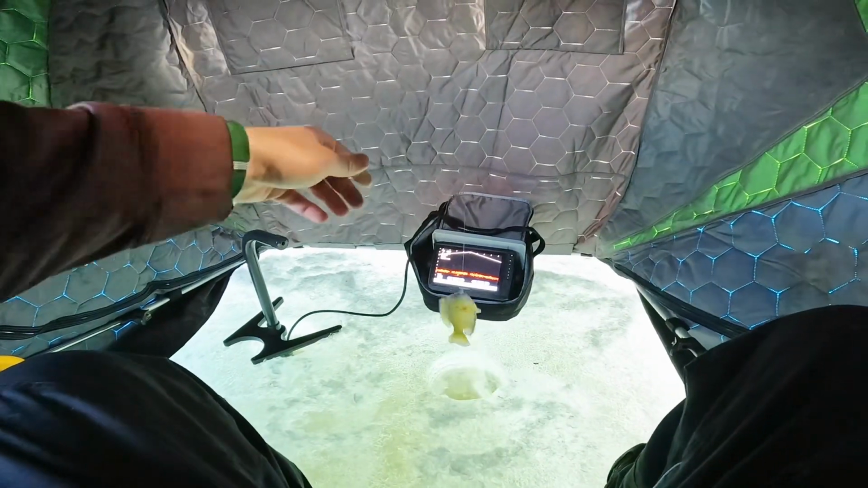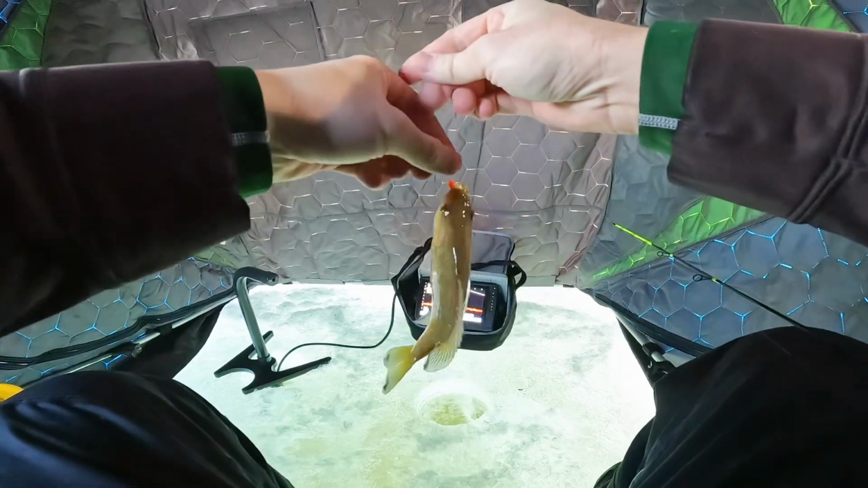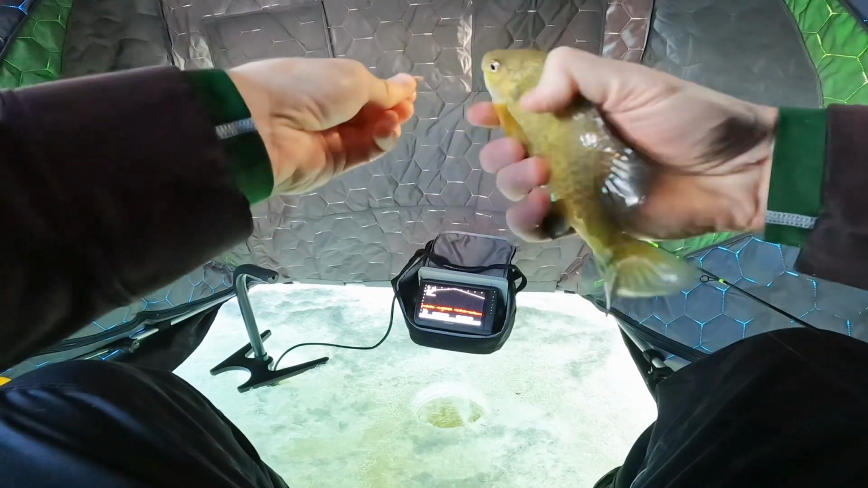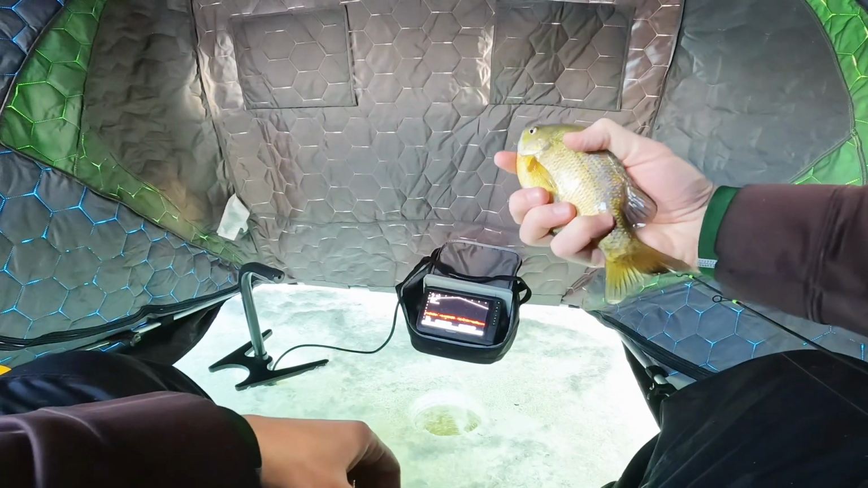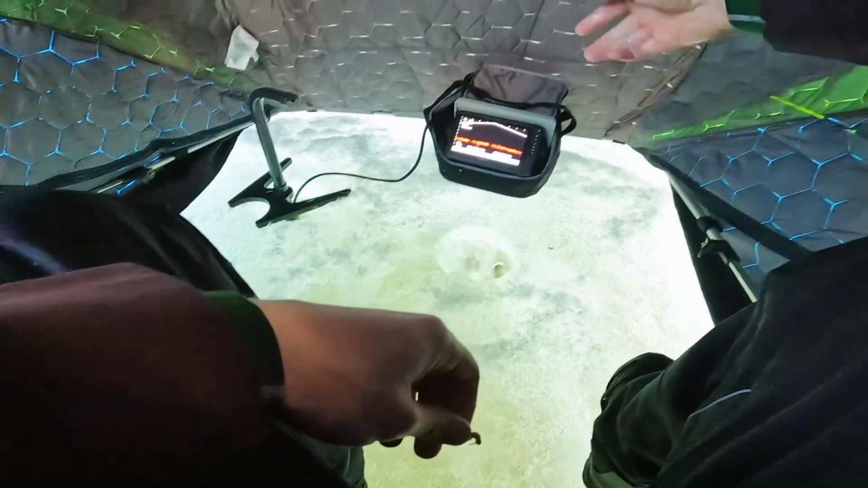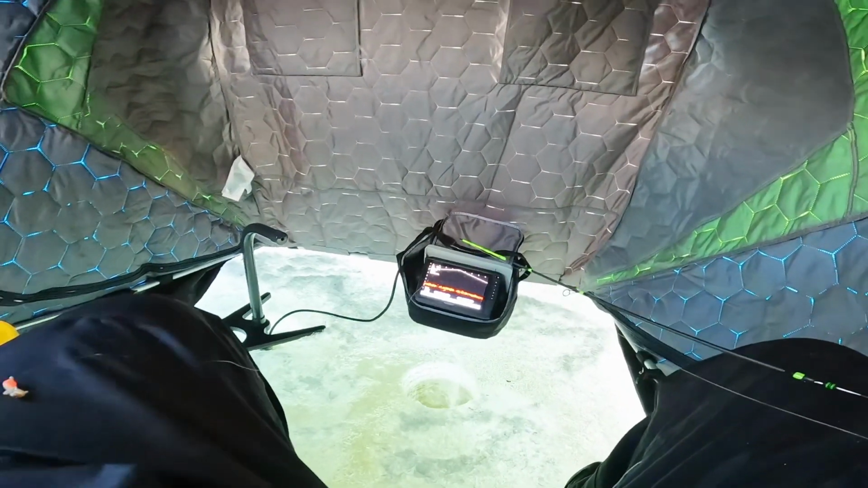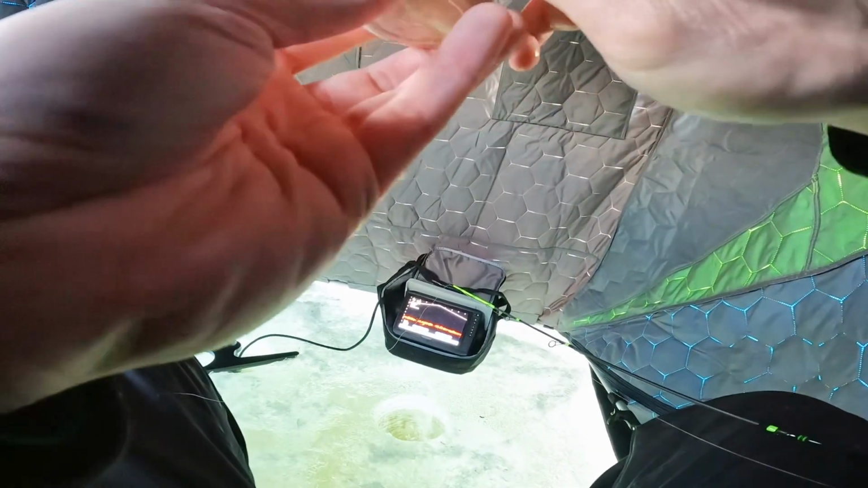Oh, it still isn't. This wasn't one of the big ones, but I don't understand why the gills look so long out of this lake. Usually they look more bulbous or like a ball, but these ones look so long for some reason. Another decent gill, not a big one, but they are definitely finicky.